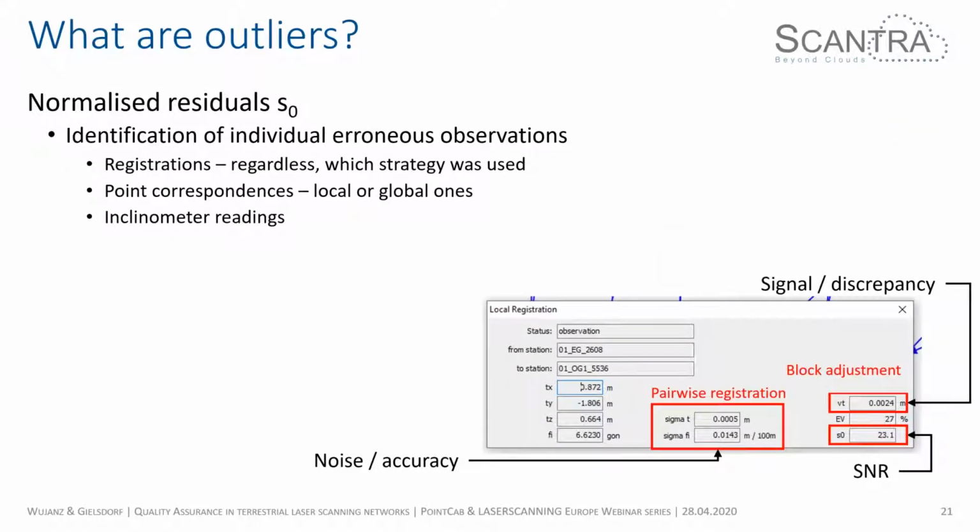Again, I showed you now the concept for registrations, but the beauty of that approach is that you can use it for all sorts of different registration types. You can feed point to point, cloud to cloud, cylinder to cylinder, or some futuristic approach that will come out in 5 years. As long as they yield registration parameters, you can use the very same metrics. But you can also use it for global or local correspondences, so from artificial targets, for instance, or for inclinometer readings.